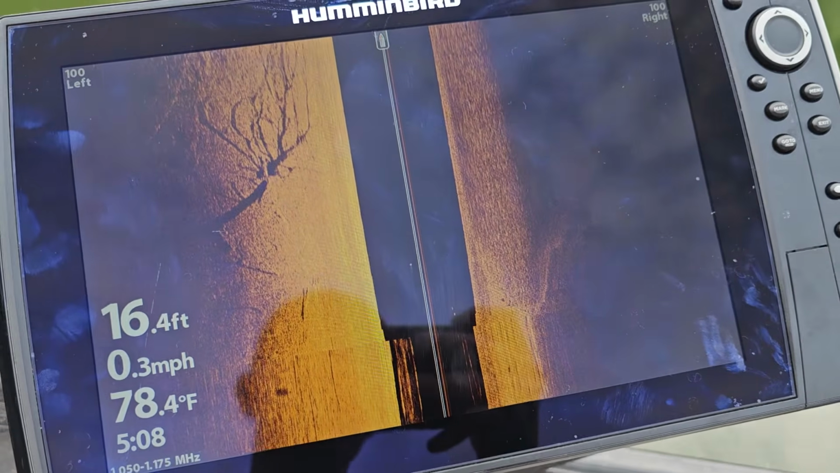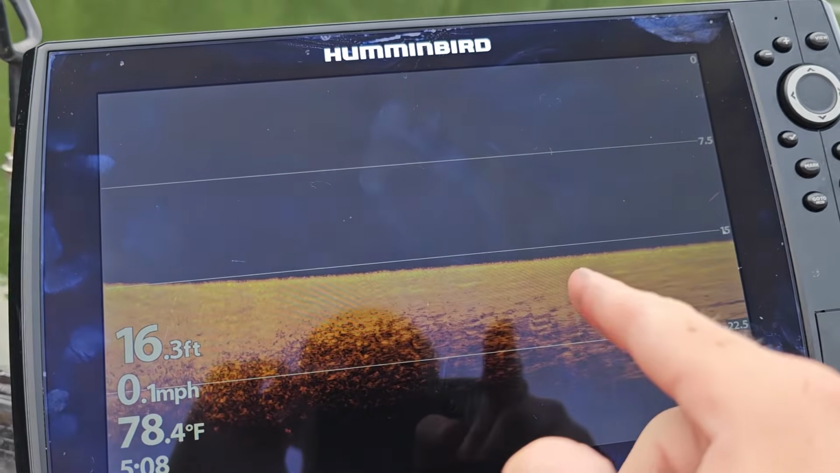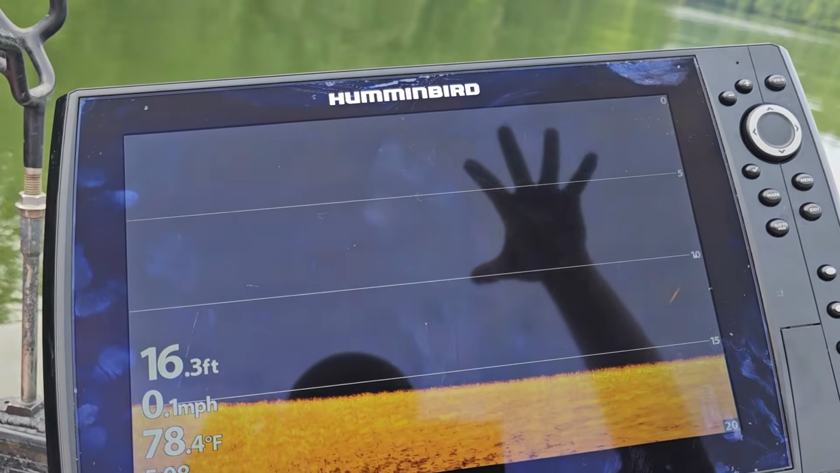So that's how I've got that one set. The next one we're going to look at is my down scan imaging, which is just scanning straight under the boat.